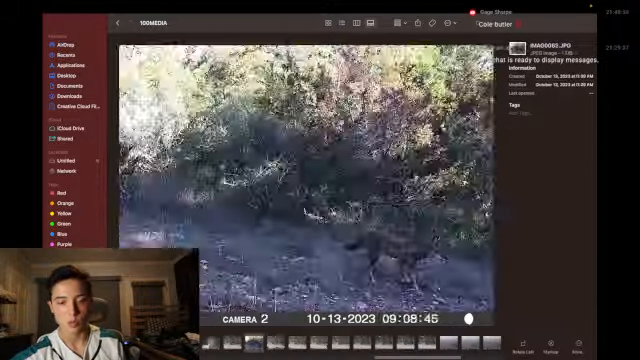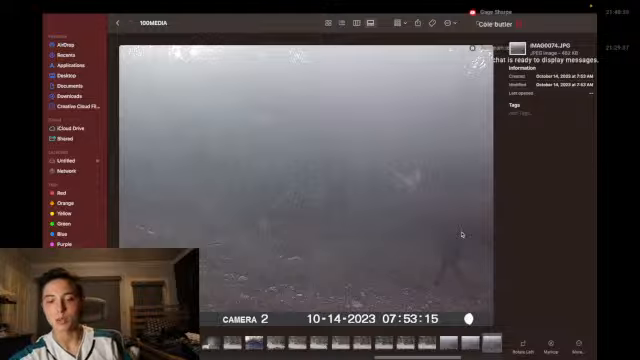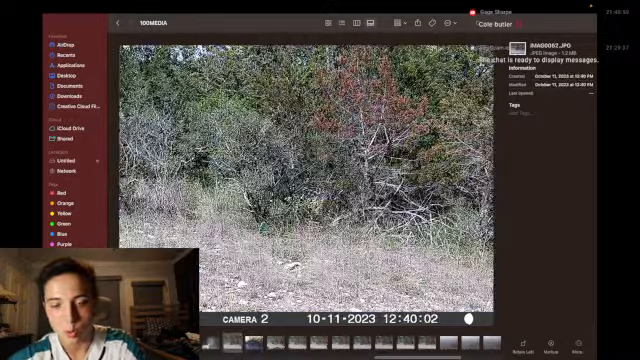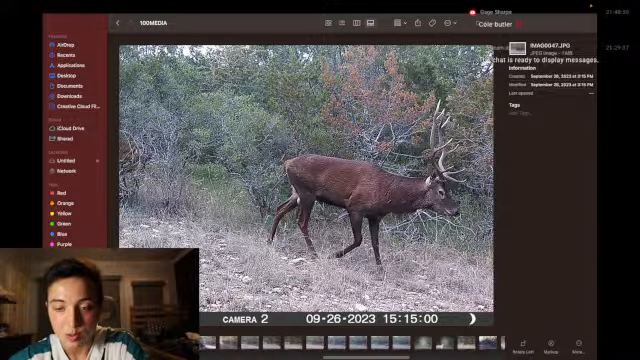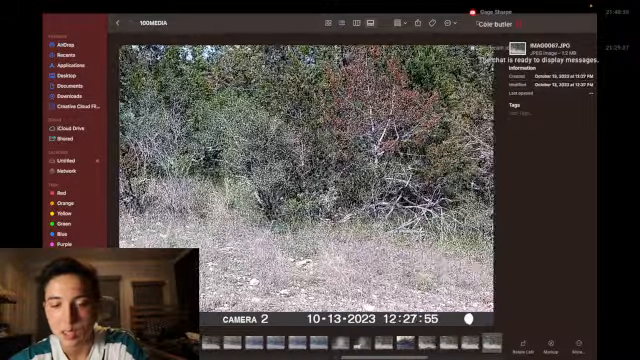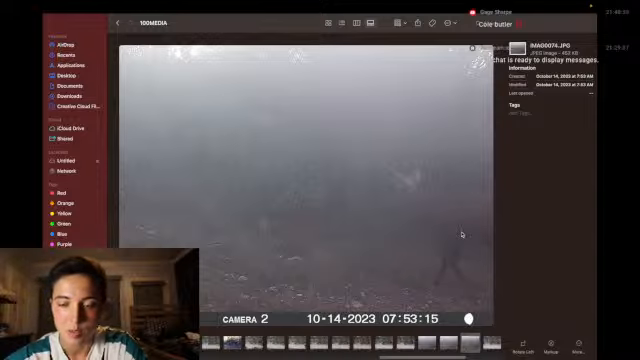The one we're going for, because honestly, if I see this one, yeah, it'd be cool to shoot him, but I don't want the smaller one. I want the mature one, the old big one. The size difference is crazy. That's a full-on elk roaming. The one over here, yeah, it's a red stag, but he's not old enough. He's not mature enough to shoot, for me at least.